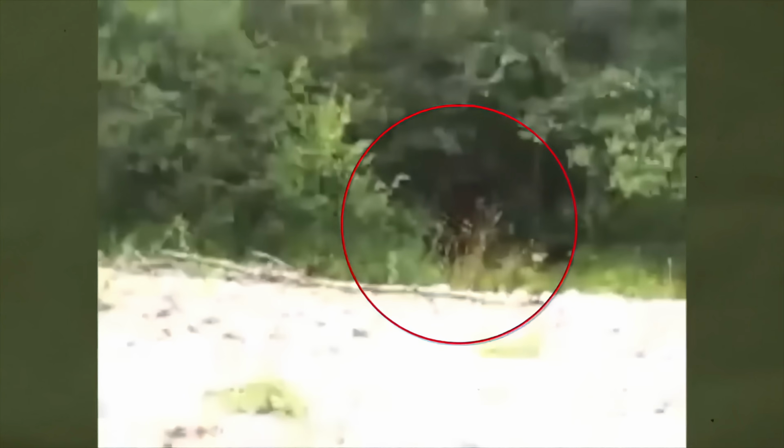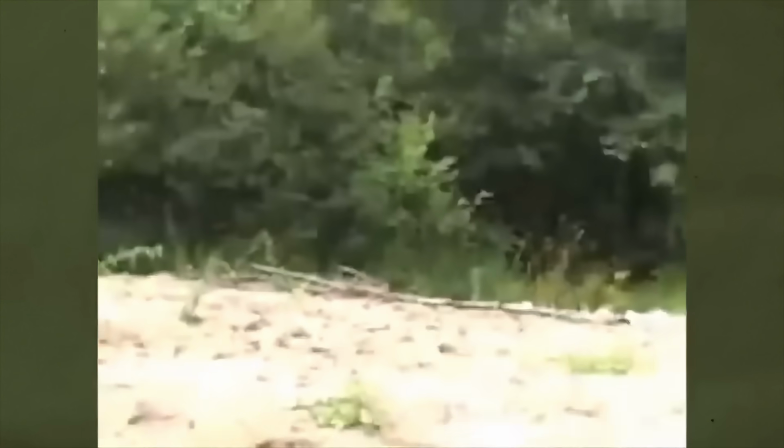That could be. But then again, cameras back then didn't have stabilization, and this kind of motion could have been just pure adrenaline, fear. Especially if they really saw something they couldn't explain. No one's ever stepped forward as the filmer.